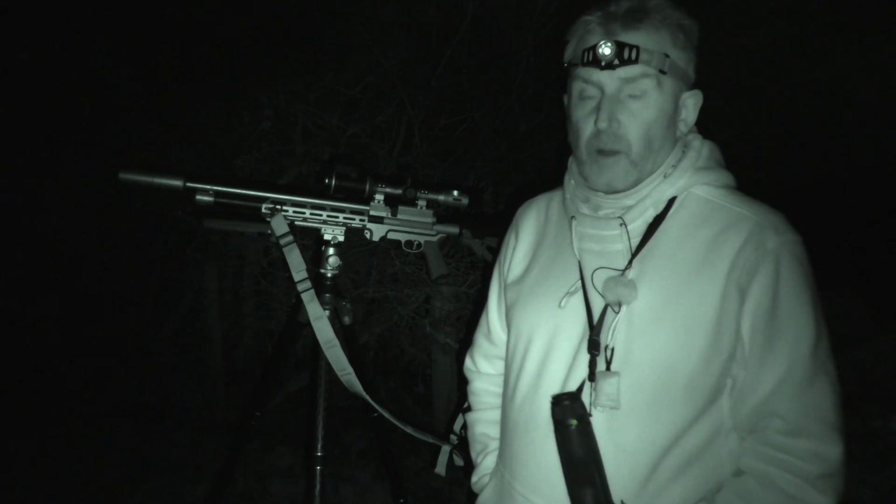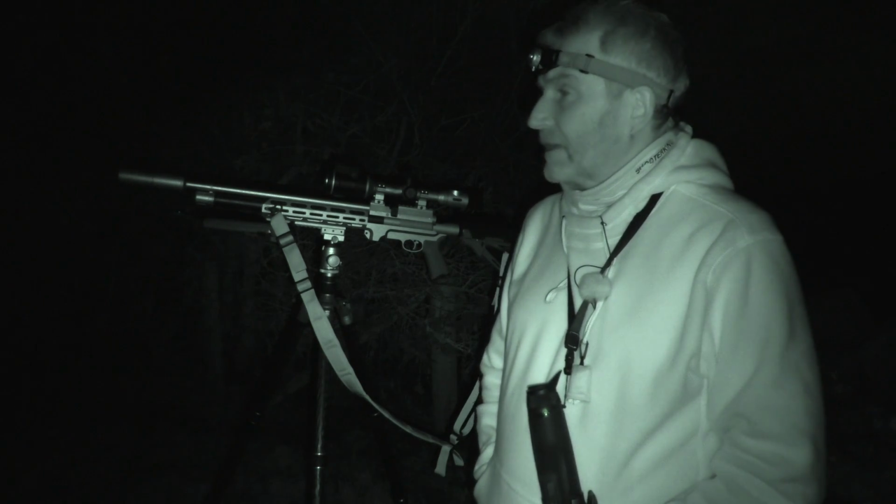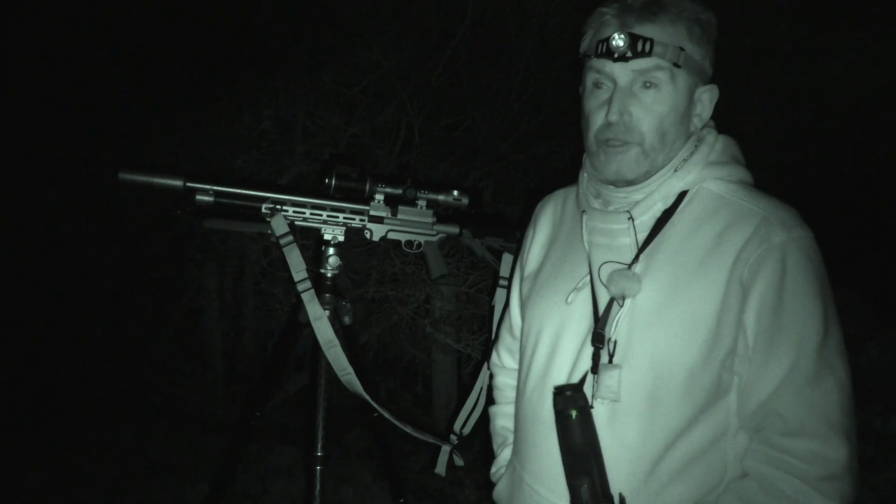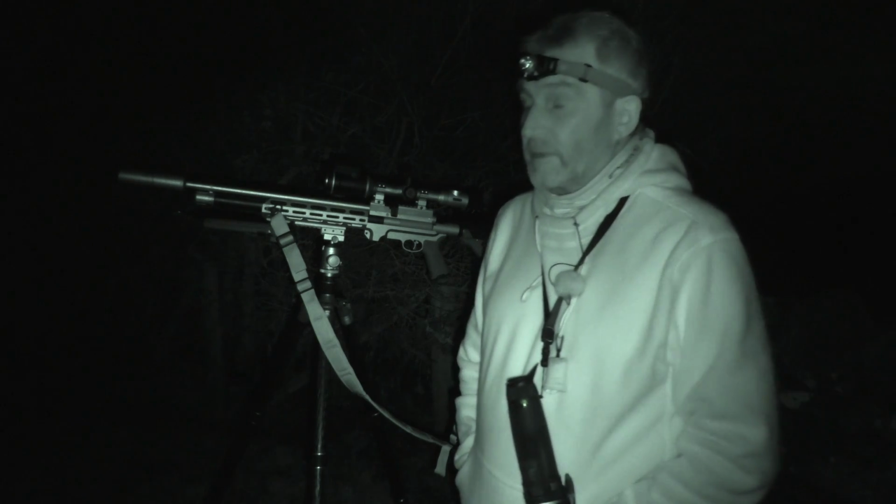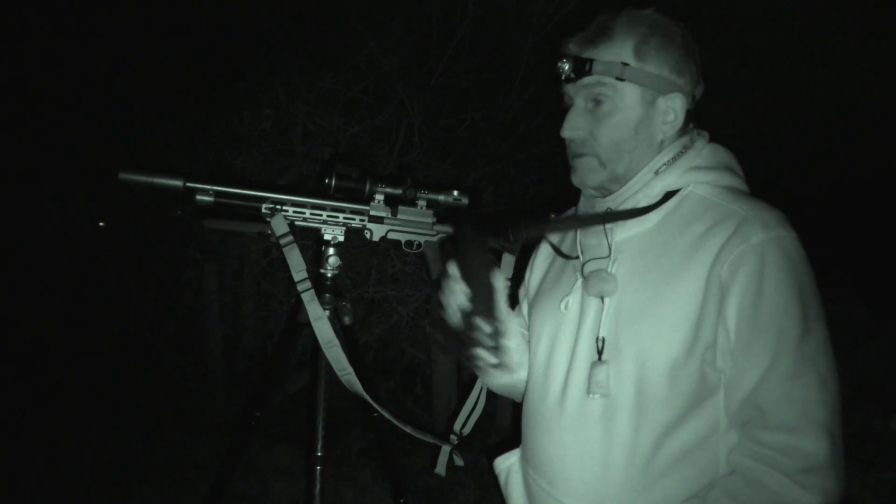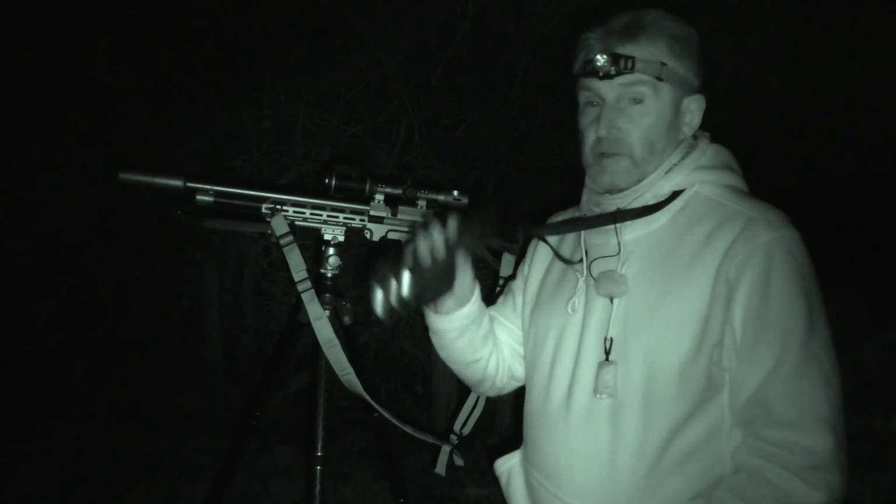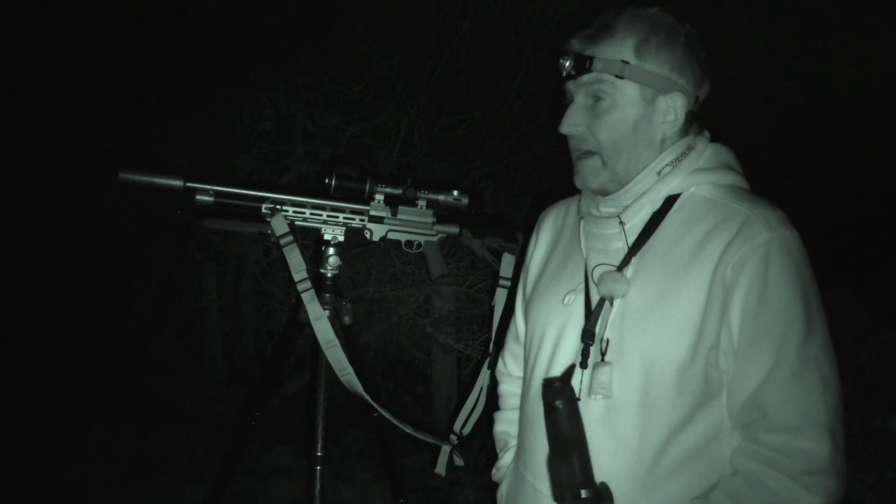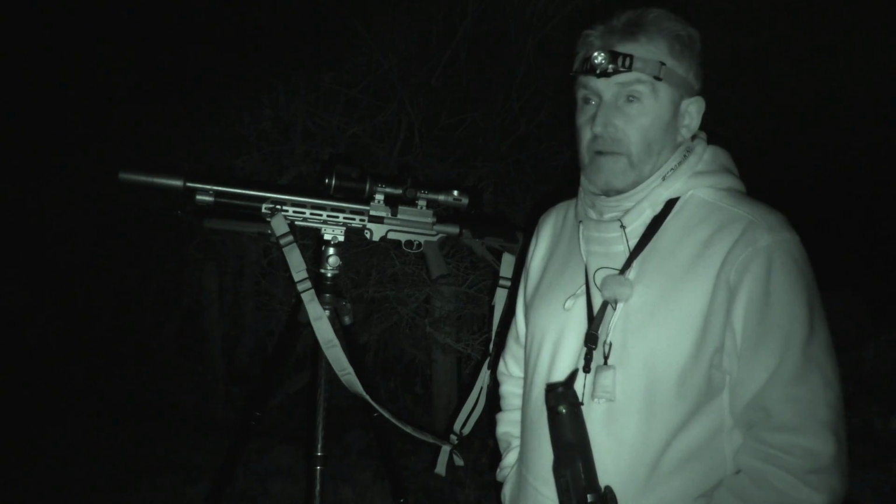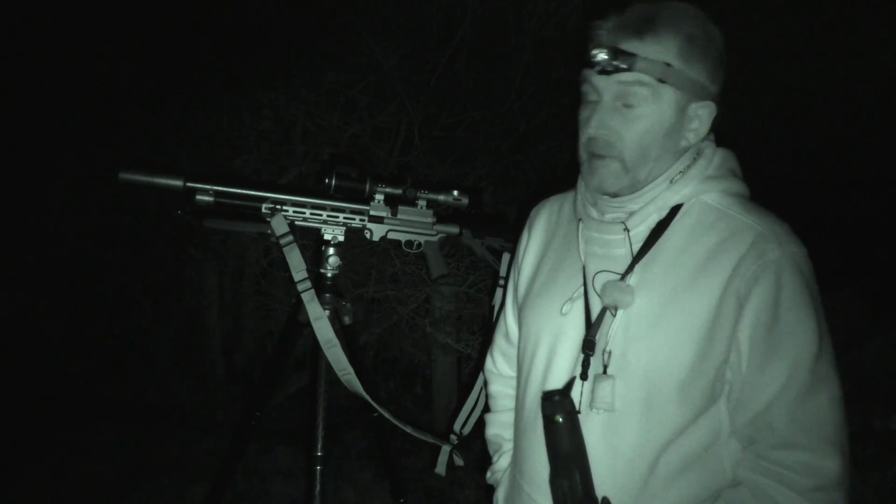It's a 2.25 FAC, obviously. We've got the Pulsar Duo DXP 55, and we've still got the Pulsar Telos thermal spotter. As we said earlier, we've been lucky enough to keep the thermals for an extra few weeks for the reasons we mentioned before.